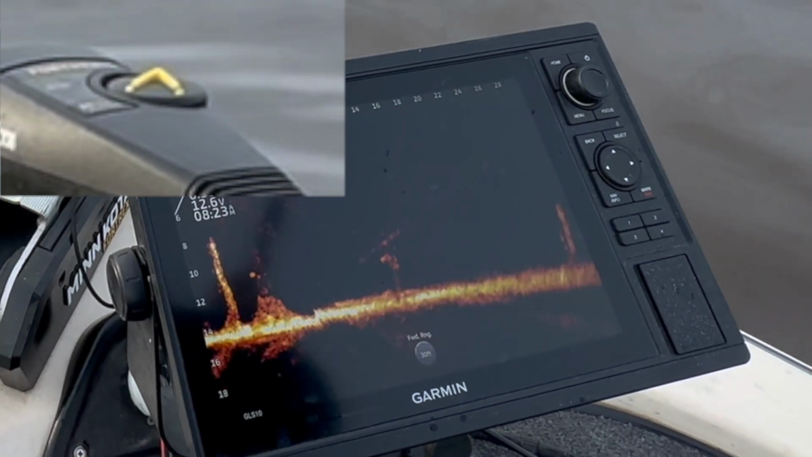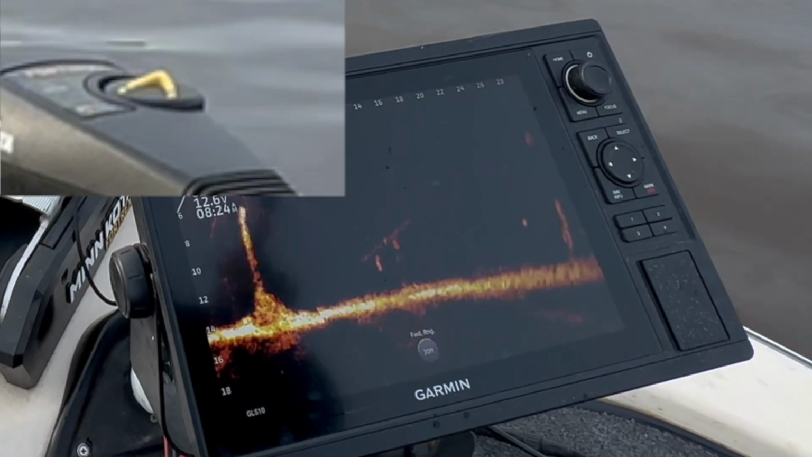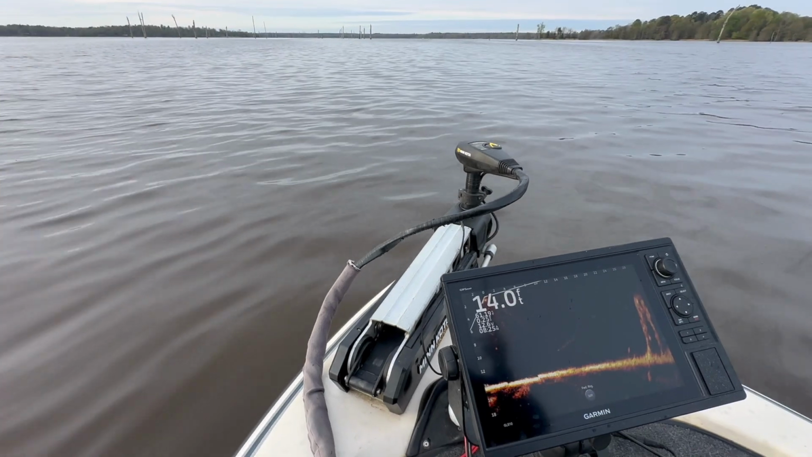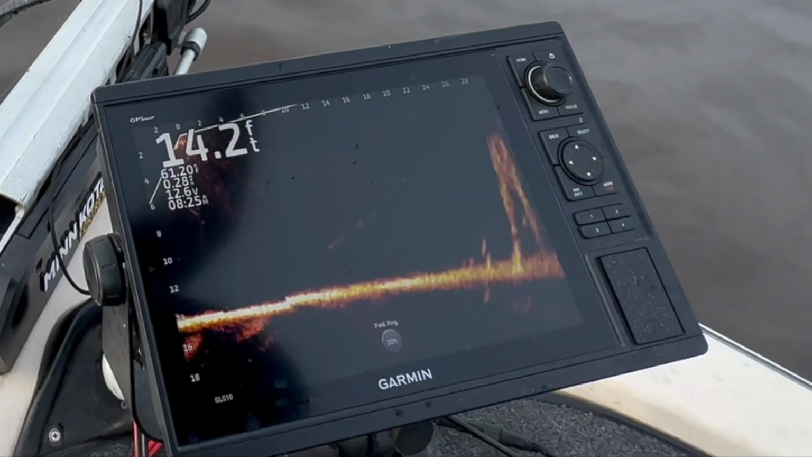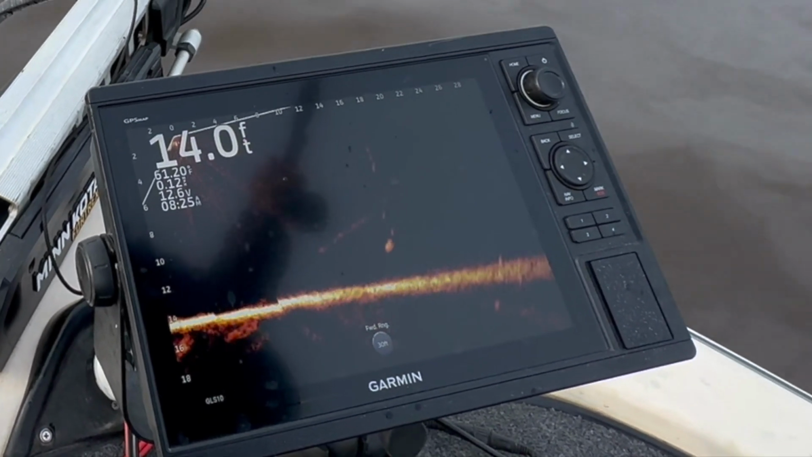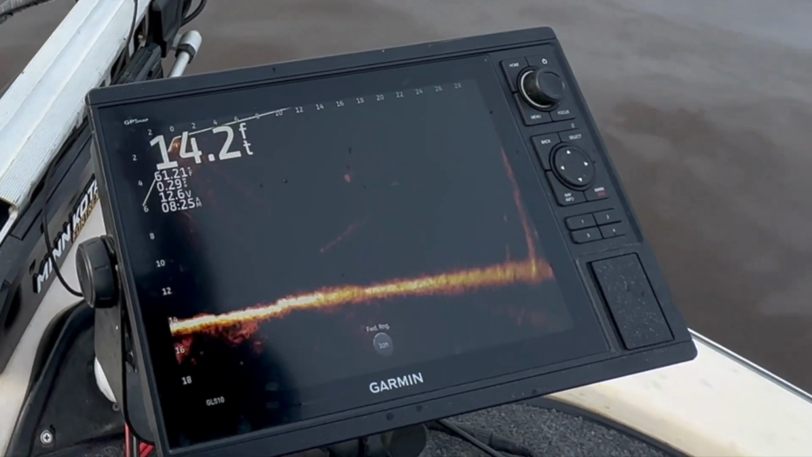So I'm turning that trolling motor slowly, watching that fish, and then my bait gets to him. And there he is. Oh, he came off. There's a good fish right there. Let's see if we can get him. All right, bait's falling on him. Got the trolling motor staying with him. There he is.